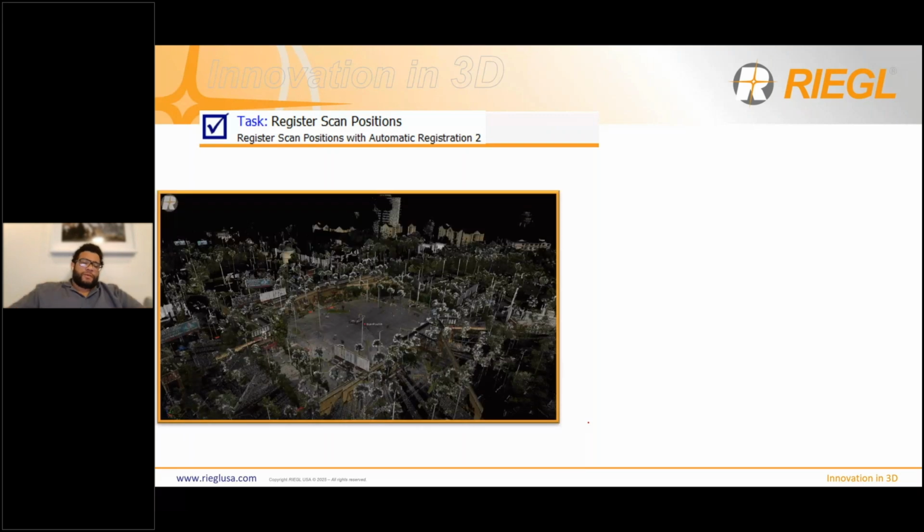Registering scan positions. This is the last slide about registration, but I wanted to give you guys a visual of what this looks like. So step one, if you didn't register in the field, this is what an unregistered project or collection of scans would look like. They're all just sitting on top of each other, oriented in different positions, and it's not usable at this point. Any measurements you make in this state are inaccurate.